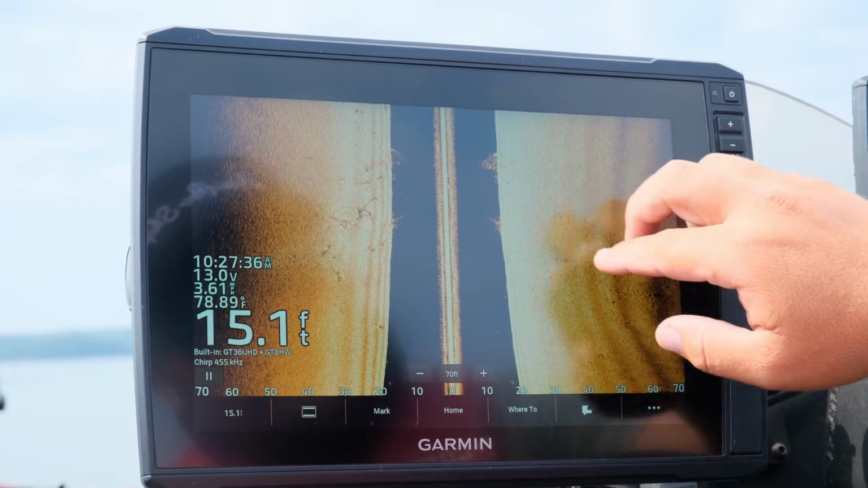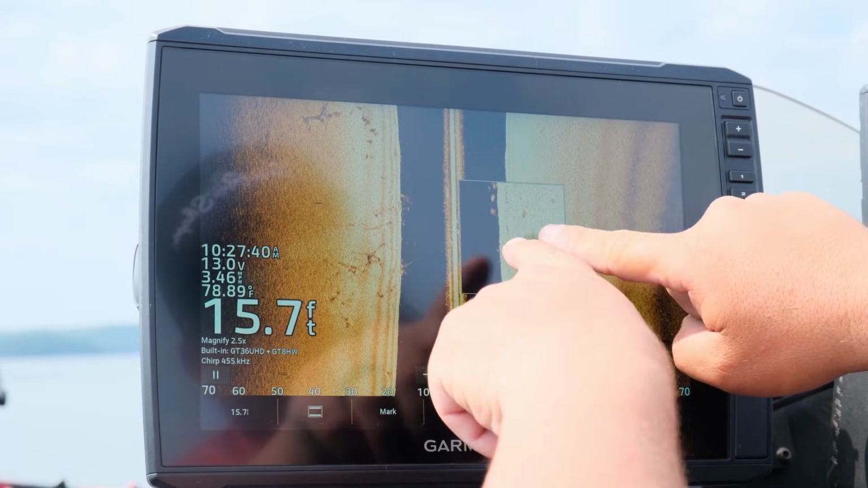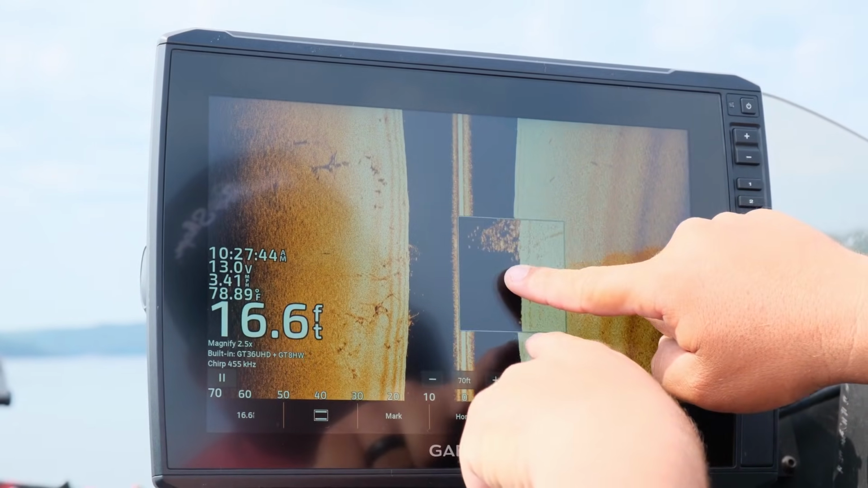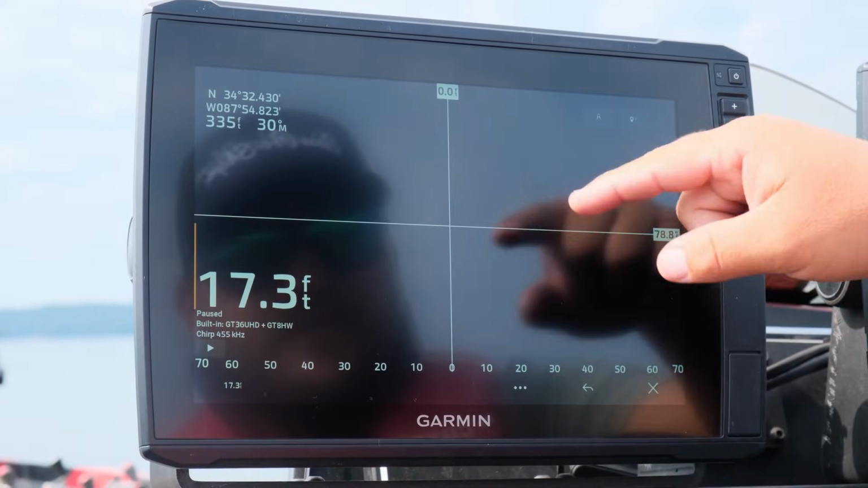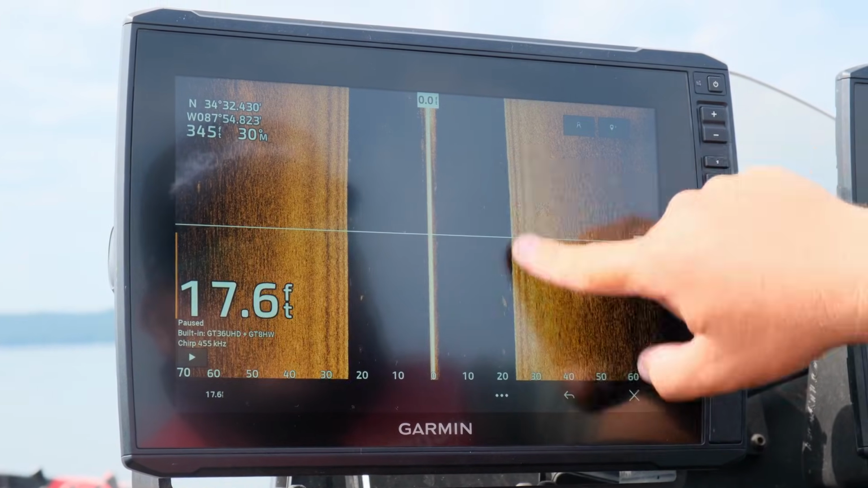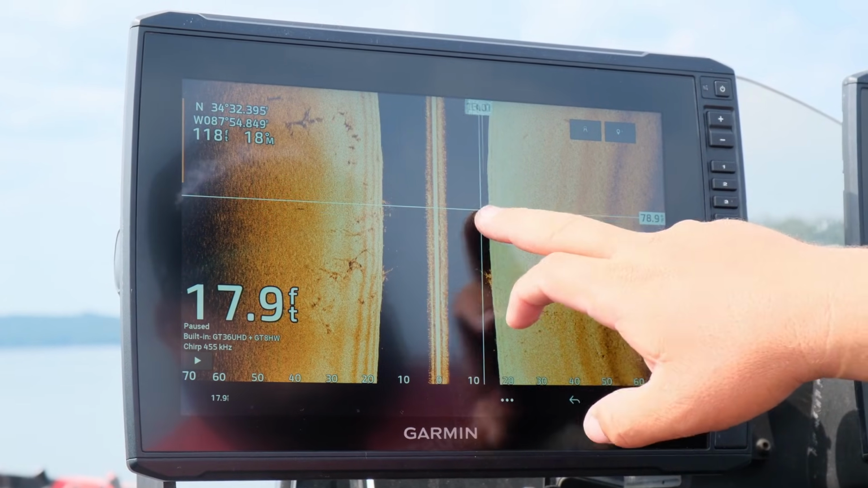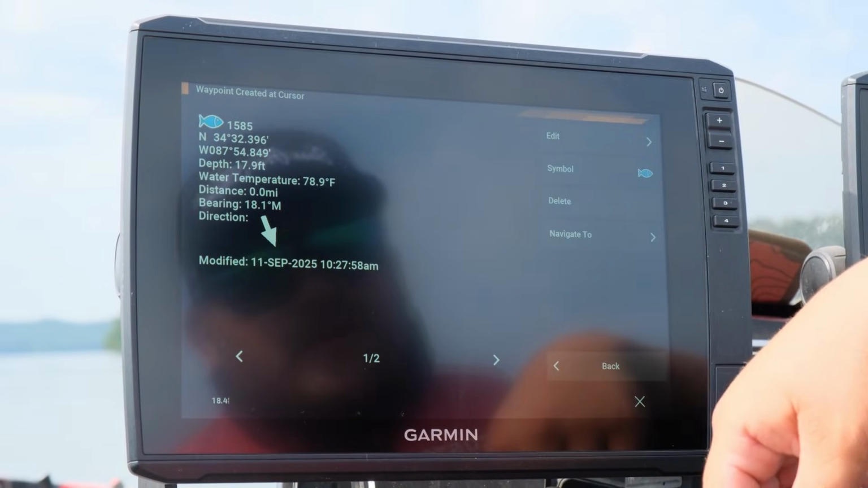Actually, if you look close, and the good thing with Garmin is I can kind of zoom in for you, there's actually a couple fish sitting right there on the edge of that brush pile right there. A couple bass, what it looks like to me. So what I'm gonna do, I'm gonna drop my cursor, put it right there on that brush pile, and I'm gonna come up here to this little plus sign, and I'm gonna drop a waypoint.